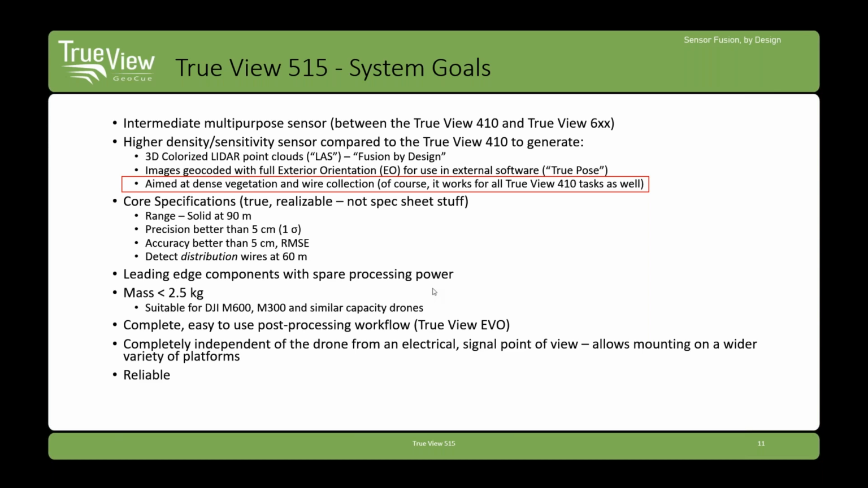But I wanted something in between. We needed something that was better at dense vegetation and wire collection. We have a lot of surveyors and data collectors who reserve the RIEGL class systems for, say, Department of Transportation work. They wanted a general purpose sensor for wire and vegetation. The problem we had was that every sensor we looked at that could offer high density and decent range was too noisy. It's just terrible looking data.